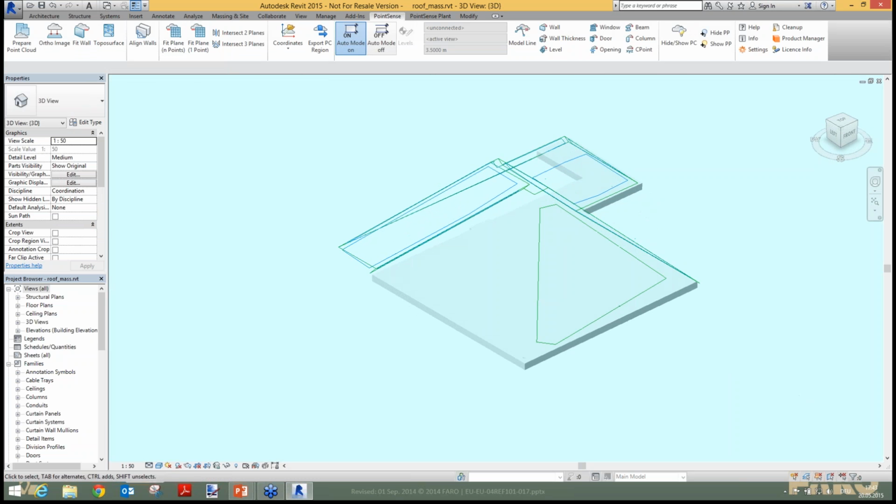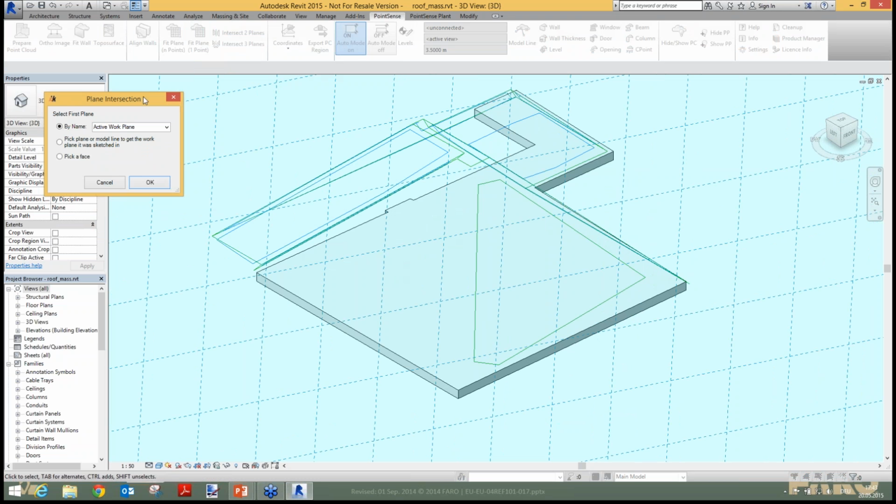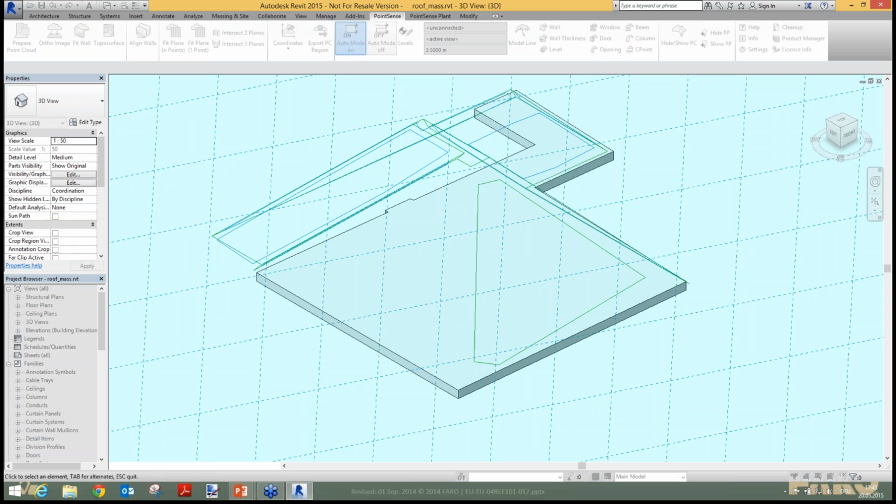Okay, so let's start the intersect three plane tool. For my first plane, I will go to the list and find my reference plane for the roof face. For the second one, I want to pick one of these model lines here.